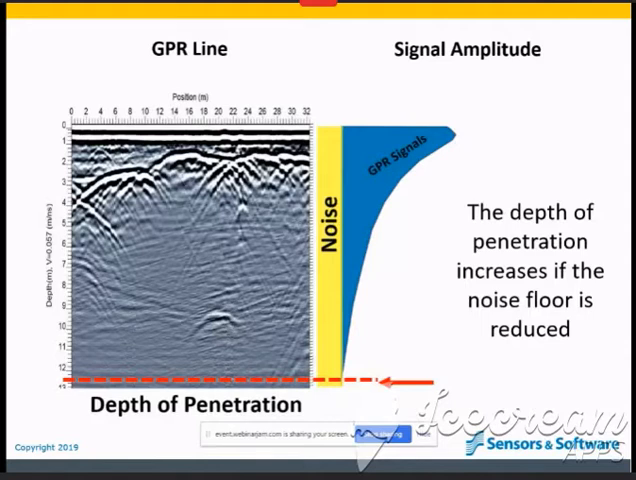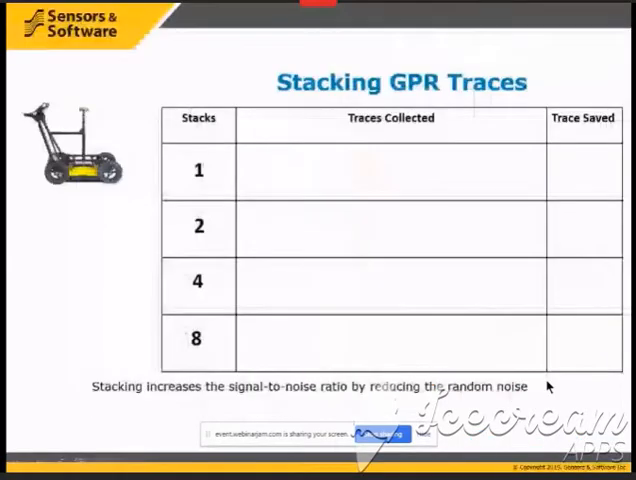Some of you have probably heard about stacking. The ability to stack GPR data has been a part of all our GPR systems since the 1980s, so it's not new. But let's talk about what stacking can do for us. Stacking means that rather than just recording the signal every time the GPR transmitter fires, like this, what we save is different. We allow the transmitter to fire multiple times at one location. We then average the traces and we only record the average trace.